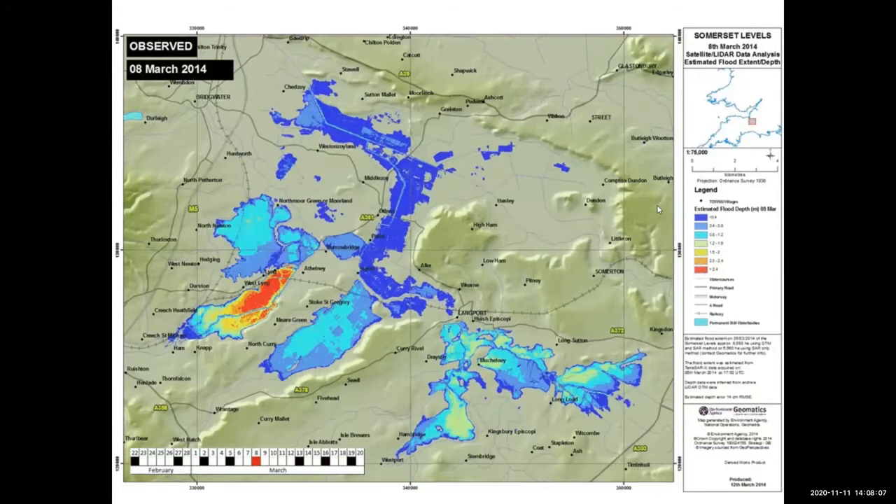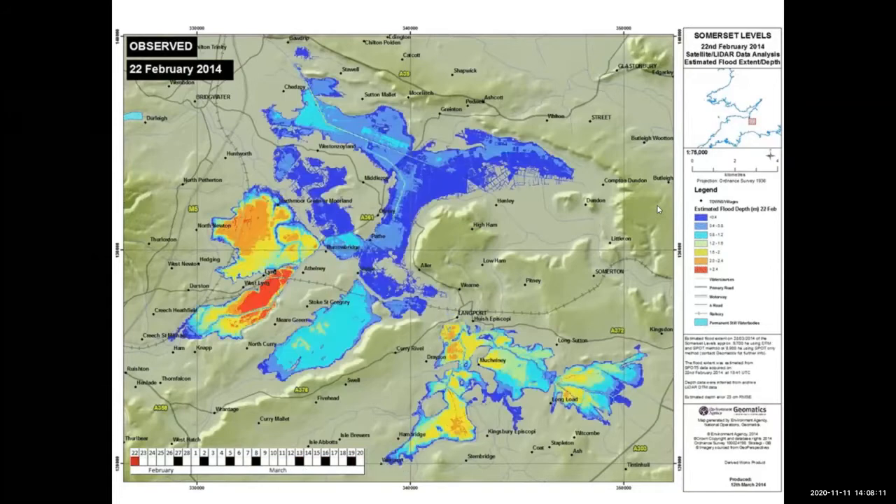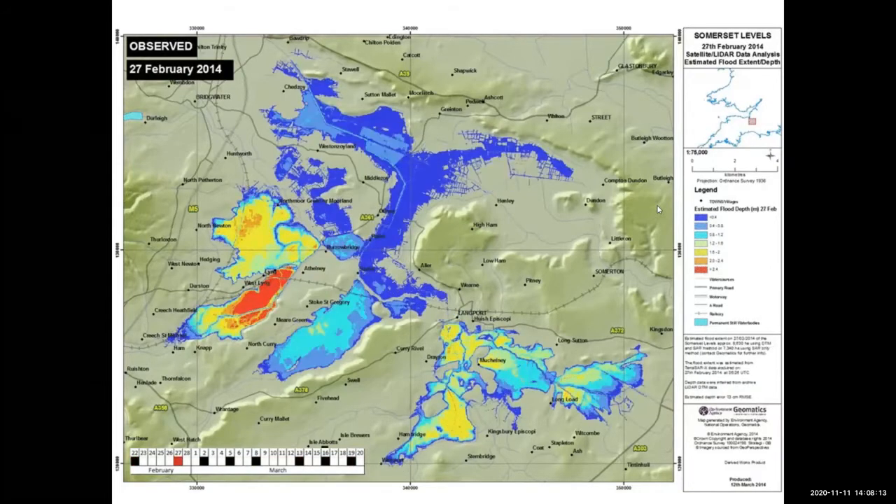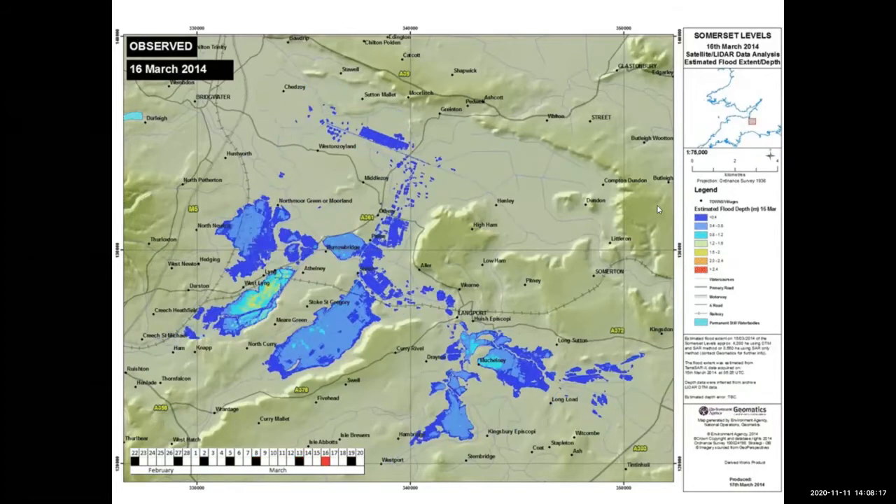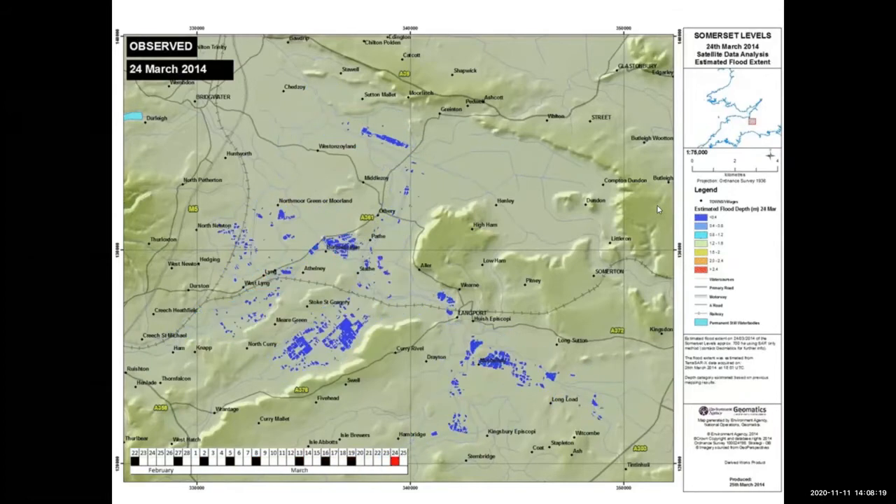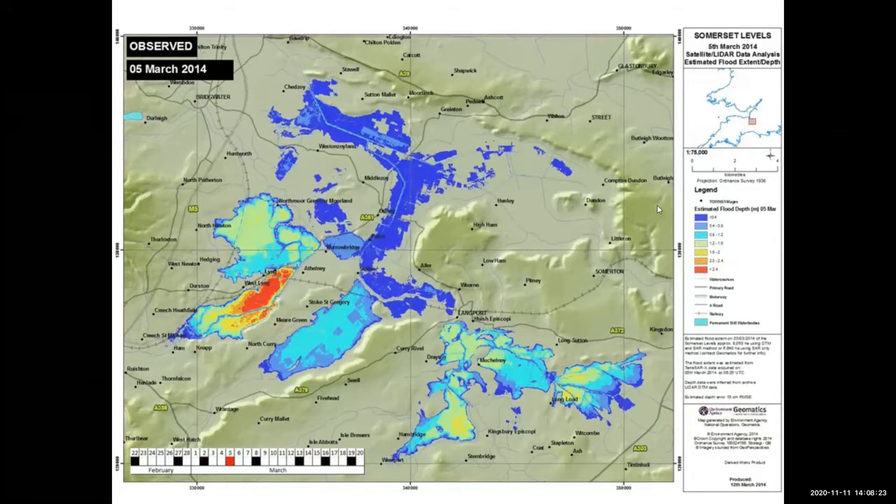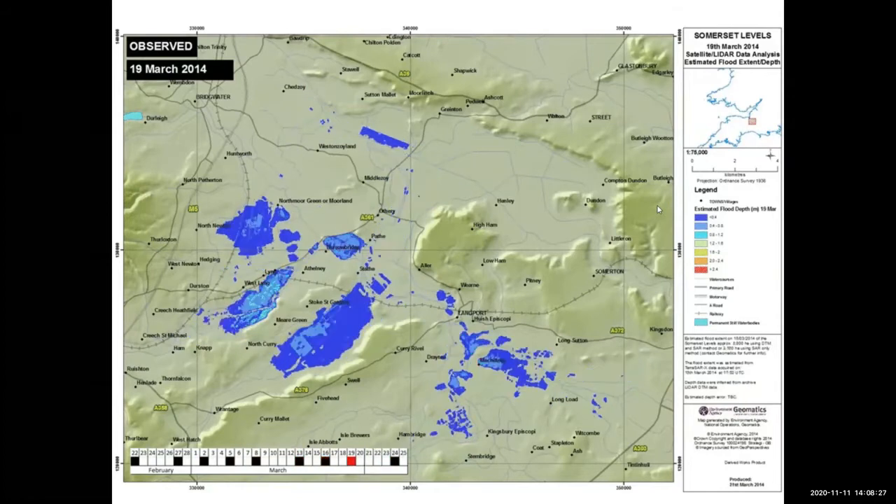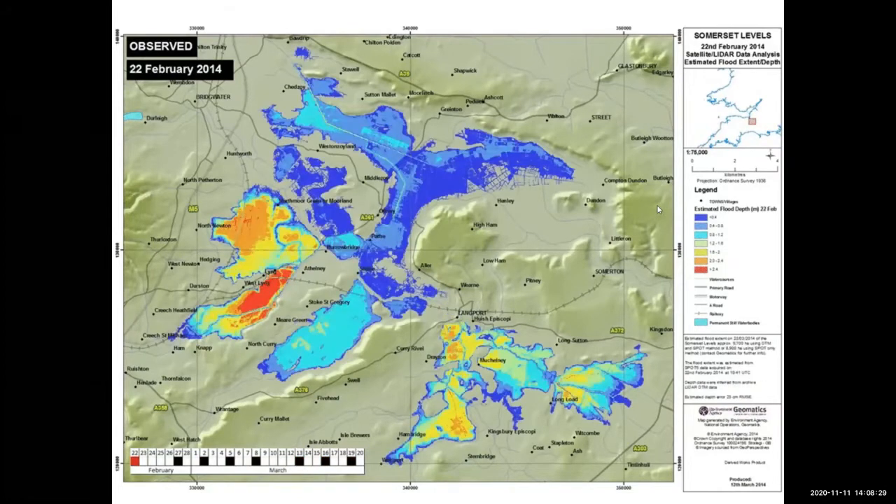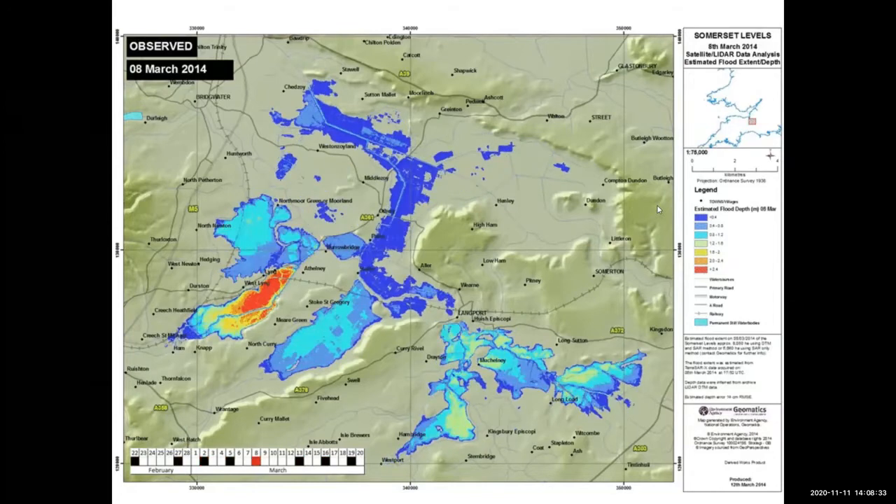We're combining SAR analysis of the extent with LiDAR analysis. This can't be done in all places because of the changing topography of the landscape as you go downstream. But the Somerset Levels lends itself pretty well to this kind of analysis because it's very flat.